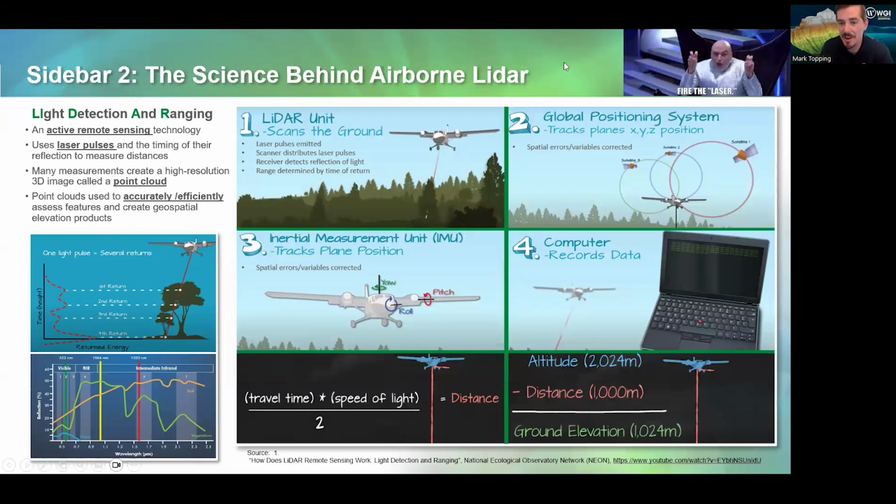So here's our second bar. I'm going to try not to bore too many of you, but I'd like to cover the basics of the science behind airborne topographic LiDAR. LiDAR stands for light detection and ranging. It's an active remote sensing technology.